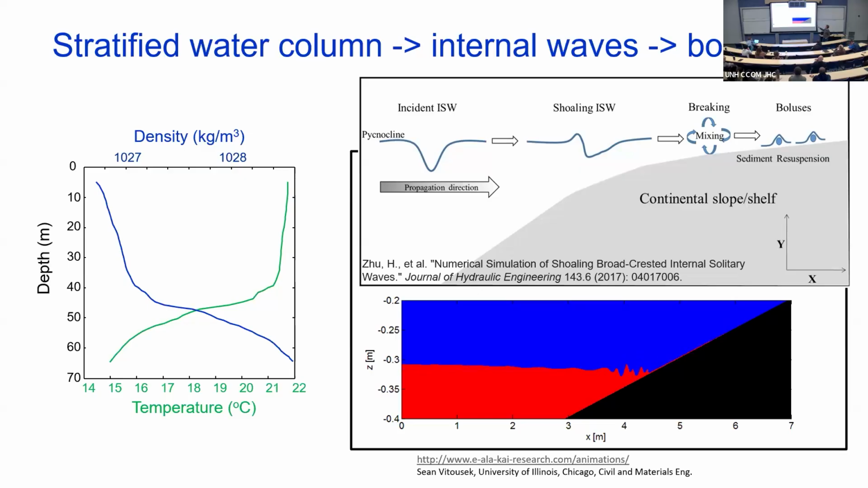These guys are sitting, I don't know, 10, 20, 30, 40 meters under the water. They propagate slowly, interact with the slope, they break, they mix, and then they produce these little bolus things. And here's a little movie, a GIF from this website, and you can see exactly what I'm talking about. Big internal waves hit the slope, steepen, and then these boluses go crawling up the slope. They're in sets of 1, 2, 3, 4, 5, and this is very typical.